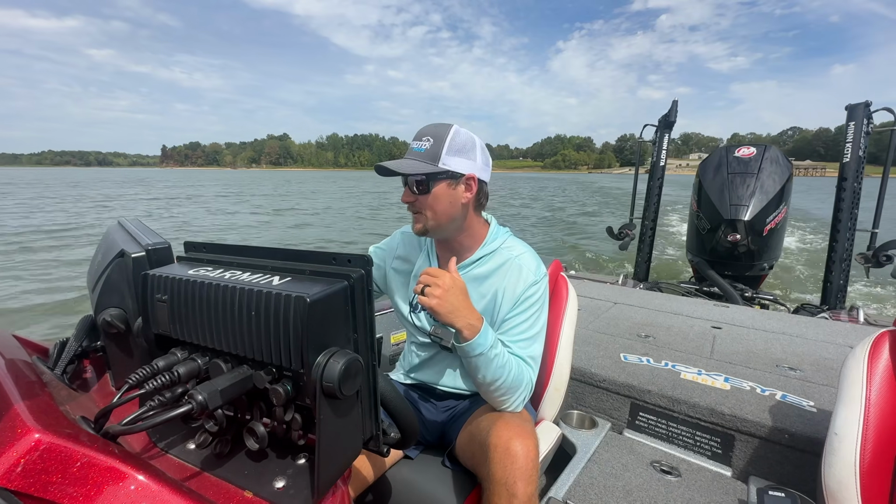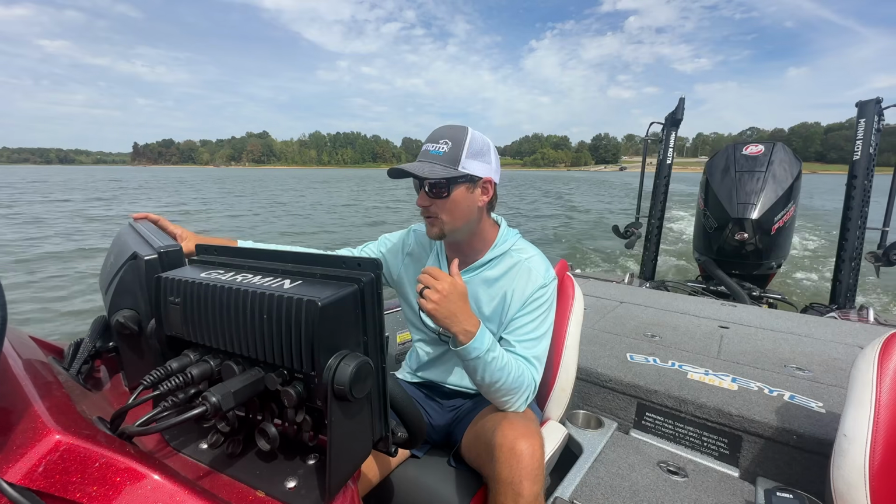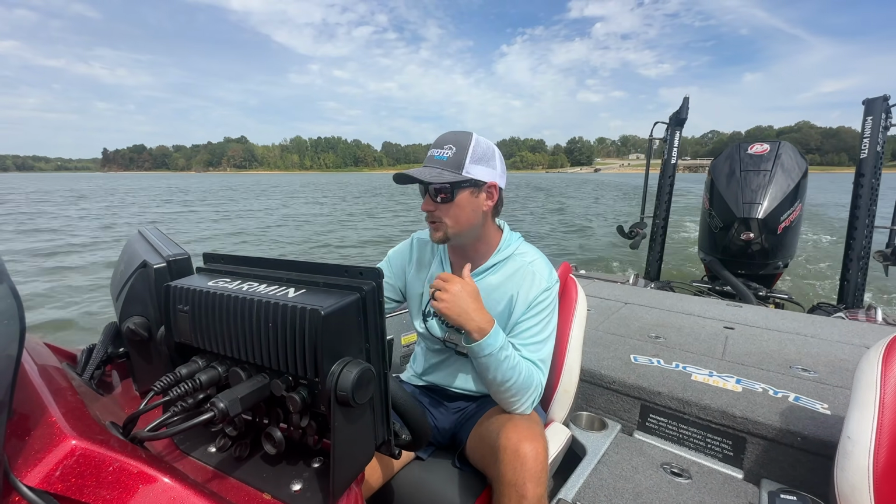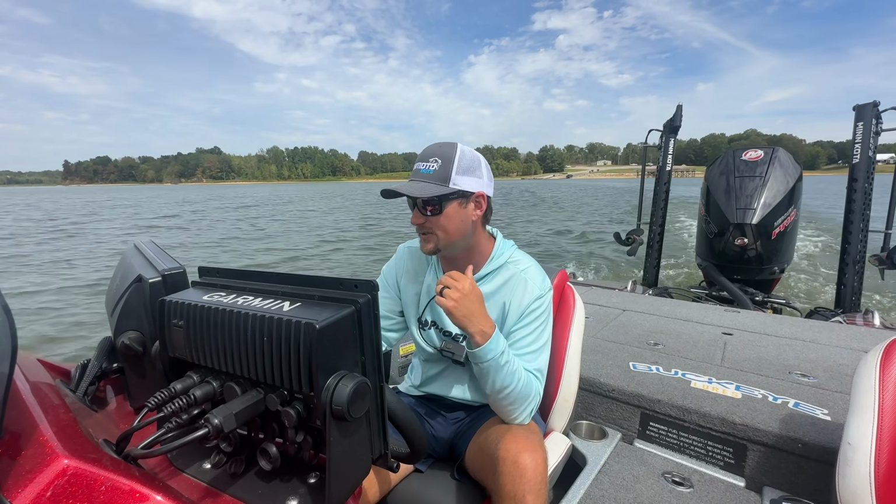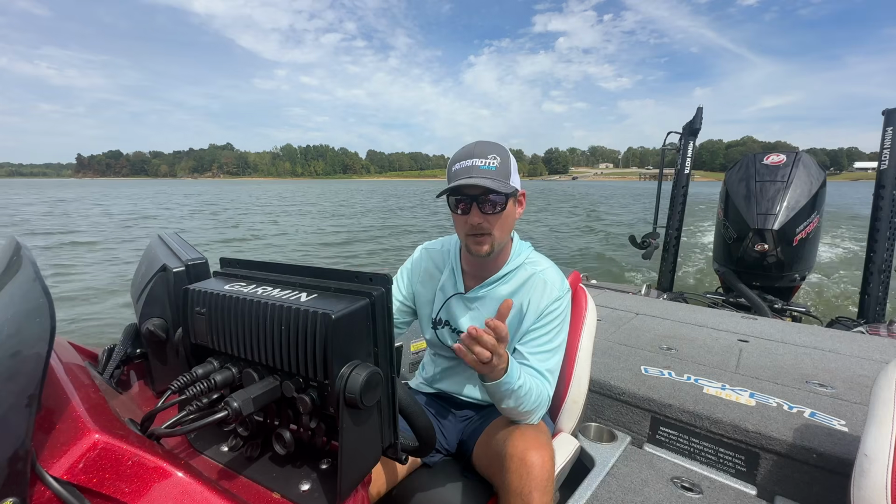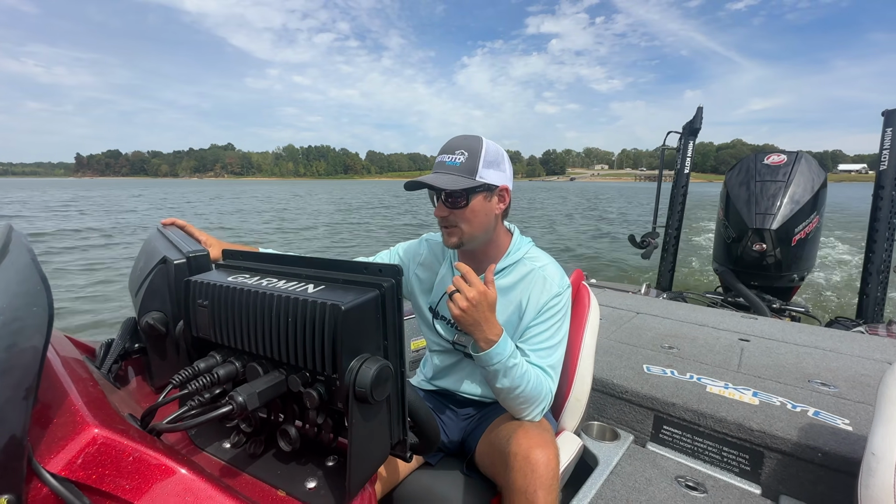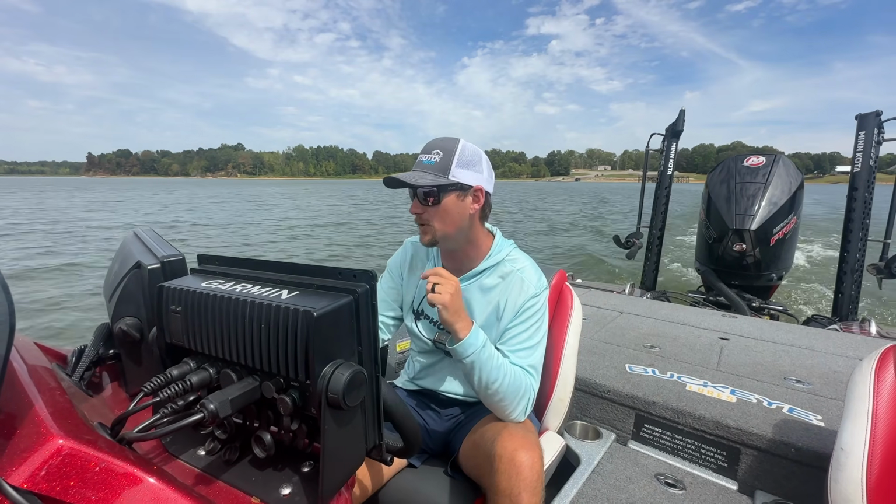Late summer, early fall can be a difficult time. However, if you will allow the conditions and what you're seeing to clue you in, it really will save you a ton of time. What I mean by that is immediately once I get here, I see the water clarity is fair. At least for this lake, it's a really good condition. And I see that the lake is down probably 2.5 feet or so.